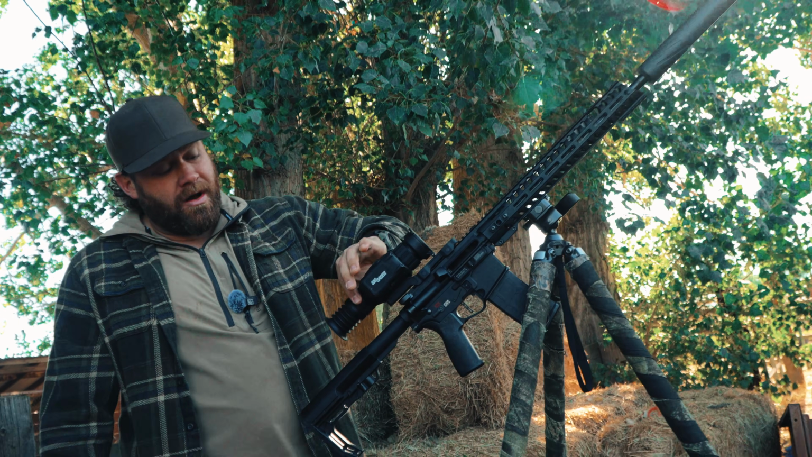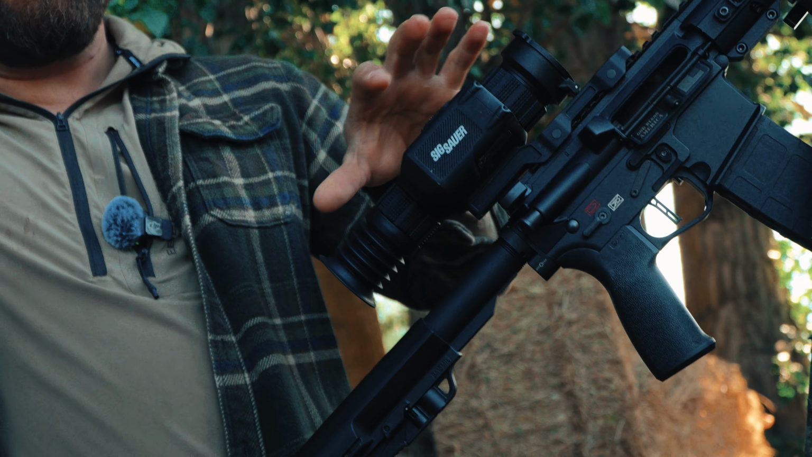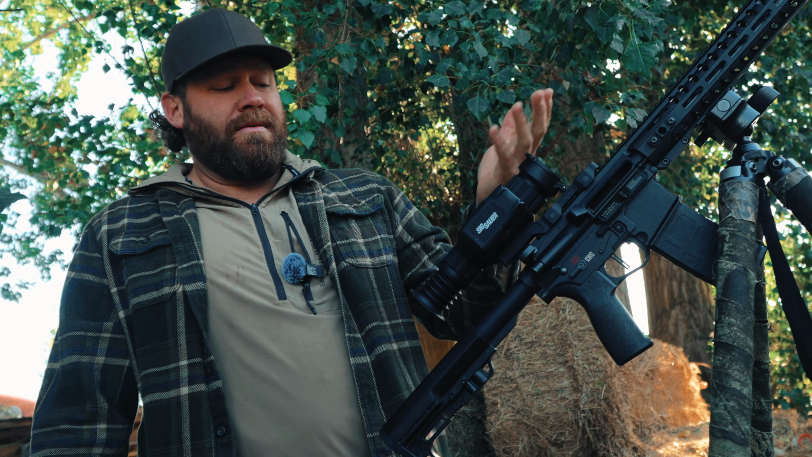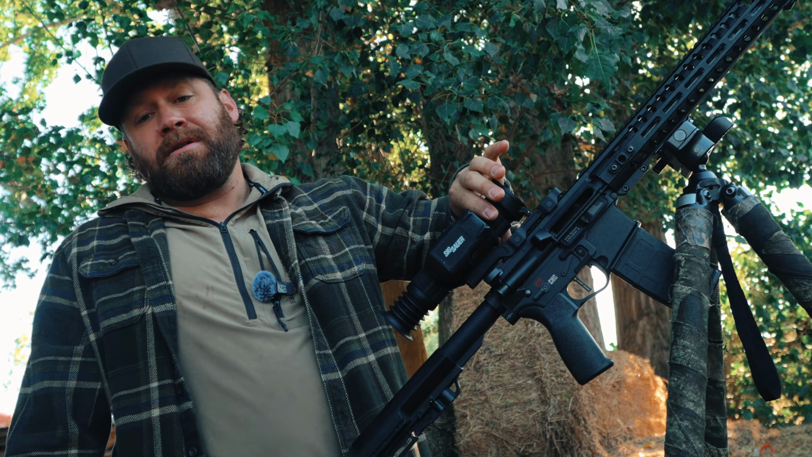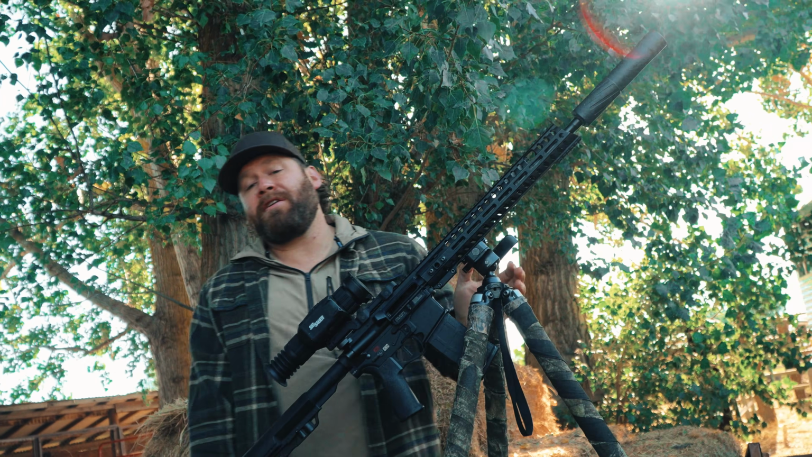This right here, obviously, is what focuses the image inside. Sorry, not the image, but the screen that you're looking at. So you focus this to your eye specifically, and then this is your focus for distance. And I had no problem getting it to focus up. The menu is very intuitive.